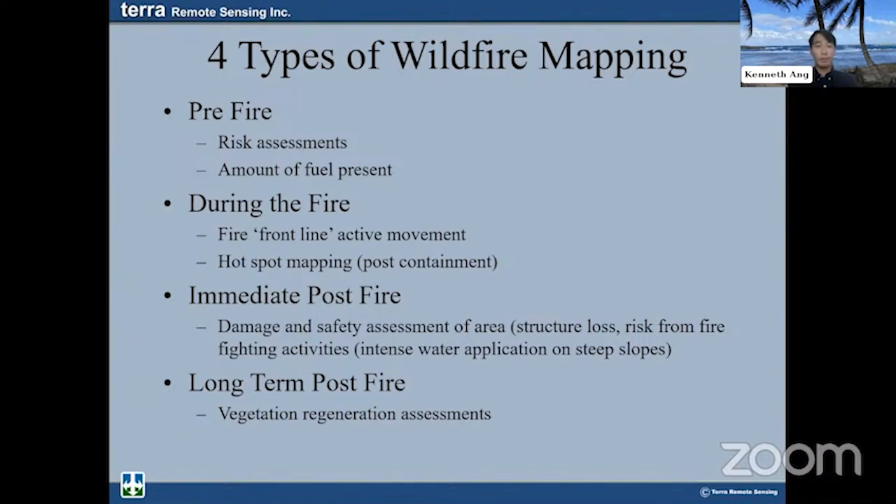So you can grow trees and make sure the slope's stable, and also what kind of fire is this? Is the fire going to come in through there again? What kind of fuel loads are present? So this really constitutes a feedback loop here. After your long-term post-fire, it can actually blend into pre-fire again for preventative measures.